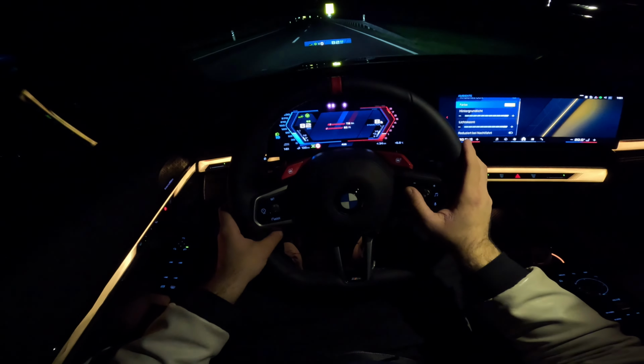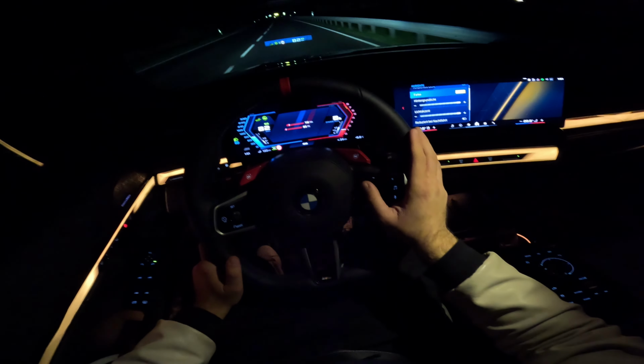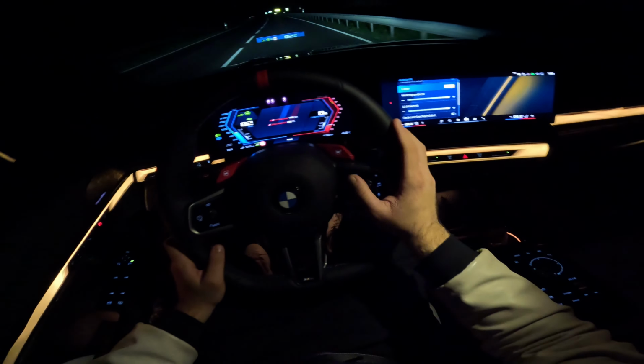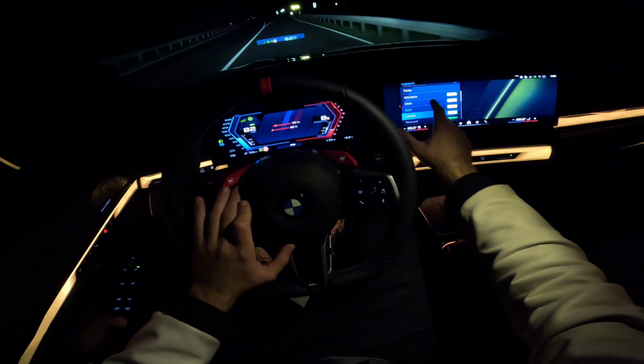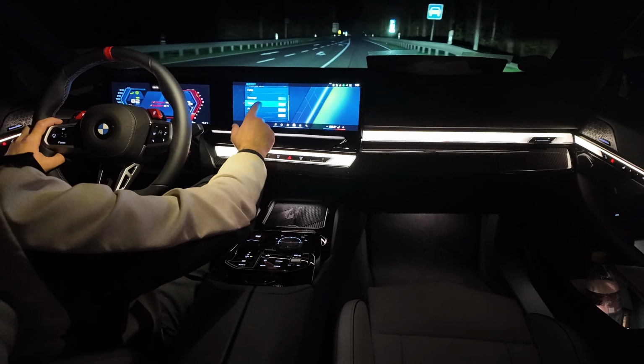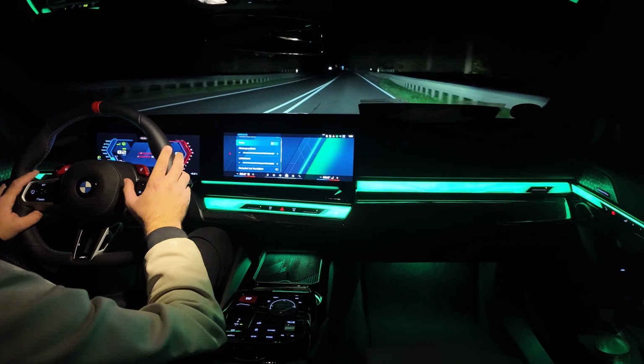That's also cool. And the way this thing goes through, like in the BMW 7 Series, just looks so good on this new BMW M5. Also this new steering wheel, which also looks super nice. What I'm not a fan of is the touch-based system of this car.